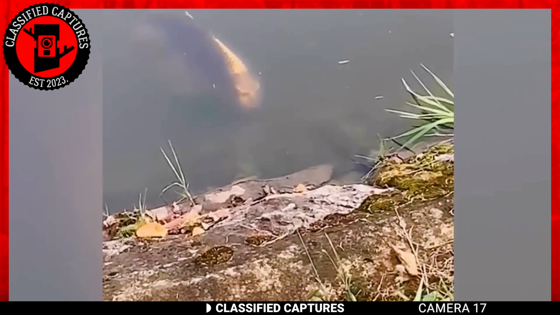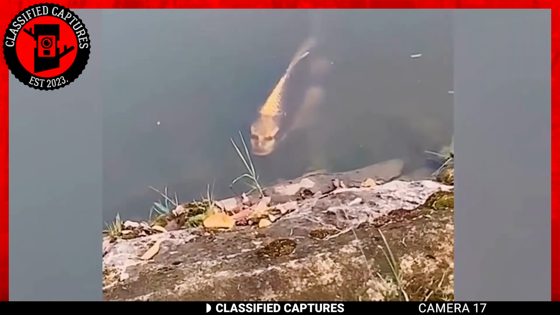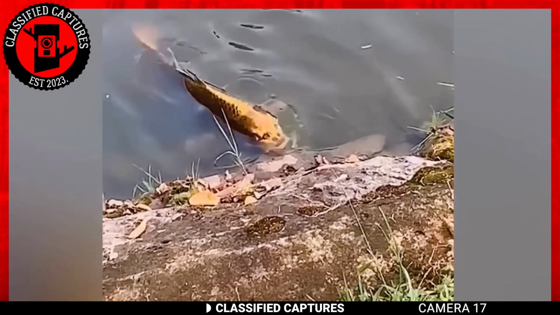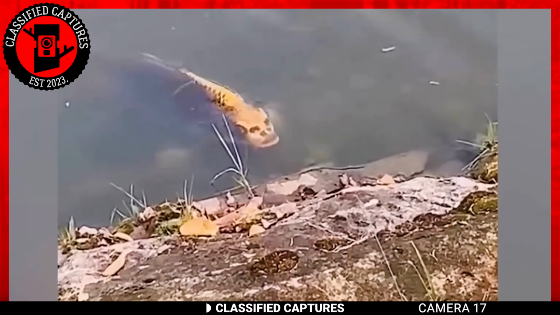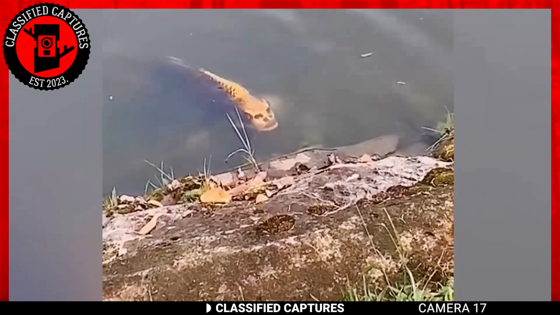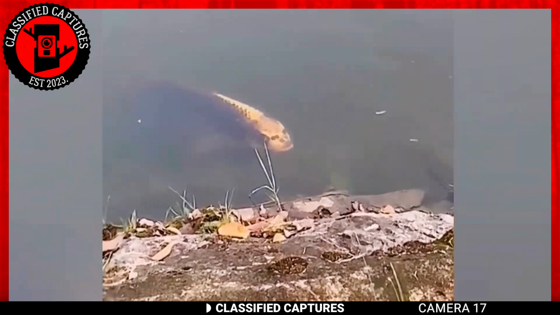In the footage, we see an alien-looking creature moving in the water. It looks like a fish, and it swims in the water like a fish, but it has a face befitting a humanoid. But despite that, we can't really call it a human now, can we? A number of individuals who saw the footage believe it's a mutated fish, but I don't think so.